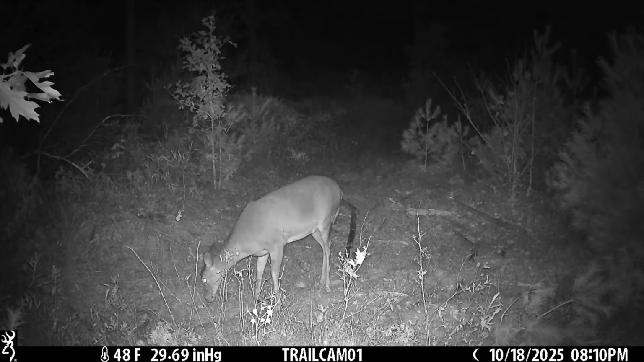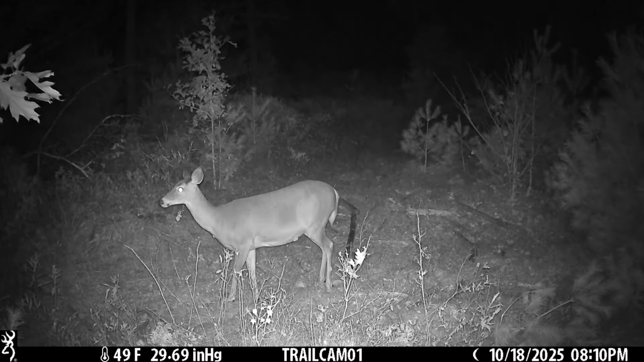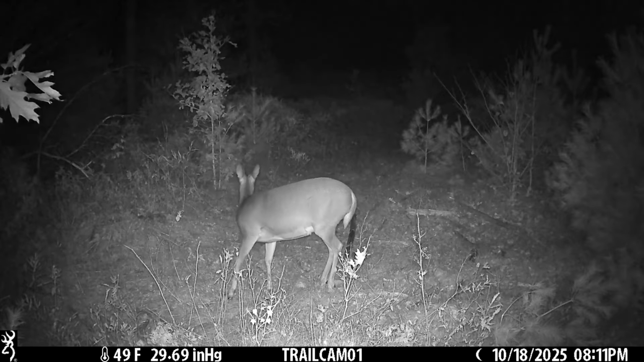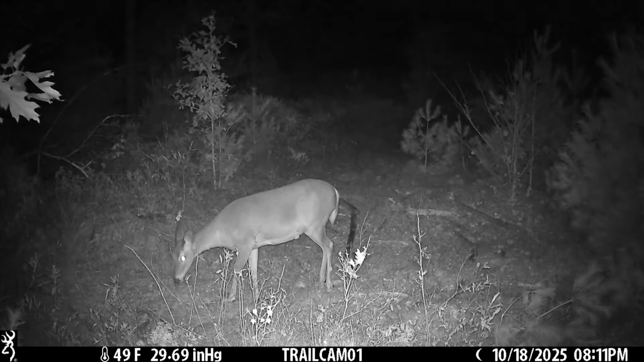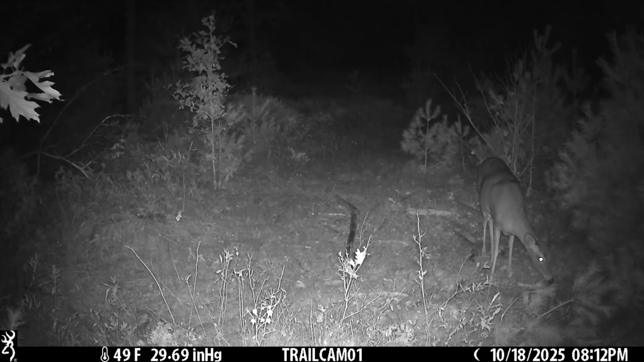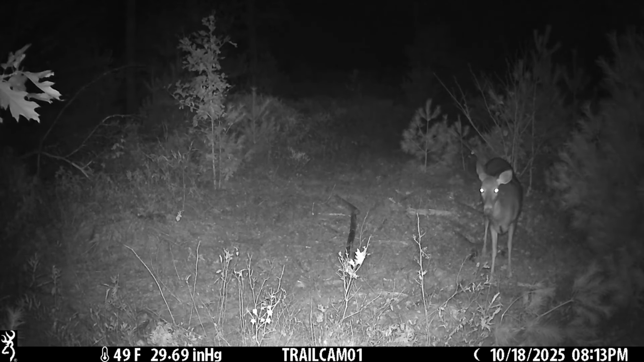The doe lingers here in front of the camera for quite some time. I got a lot more shots of her than I did the buck. You notice on the bottom of her belly, she looks like she's got a little bit of something sticking out. At first, I thought it was a hernia, and then I realized it was probably just the way her fur is bunched up, but you can see it again here. She moves all around, triggering the camera numerous times before eventually taking off.